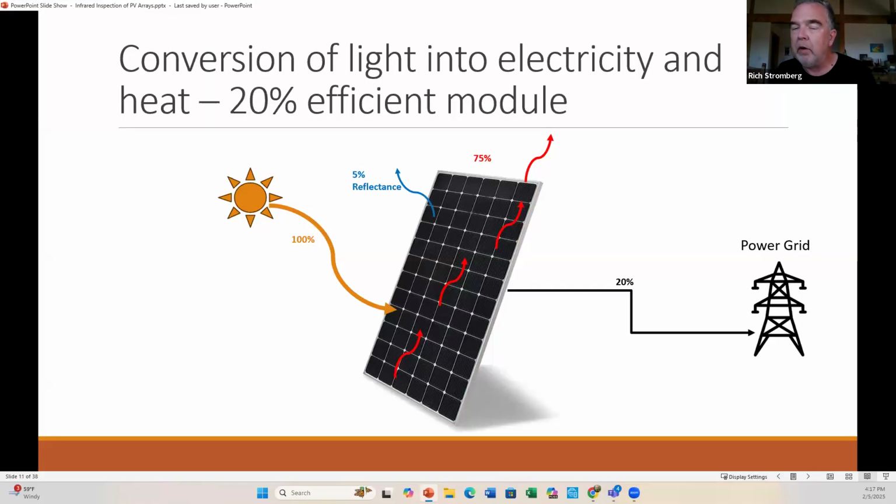So here's how a typical well-functioning module would perform thermally and electrically. And let's say this is a relatively current module. To make the math easy, I just picked 20% efficient. And what that means is if you have full sun, which is classified as 1,000 watts per square meter, and let's say so that's the amount of energy. And let's say this is like you've got 2 square meters. So you've actually total got about 2,000 watts total hitting this instantly, but per square meter, it's 1,000.